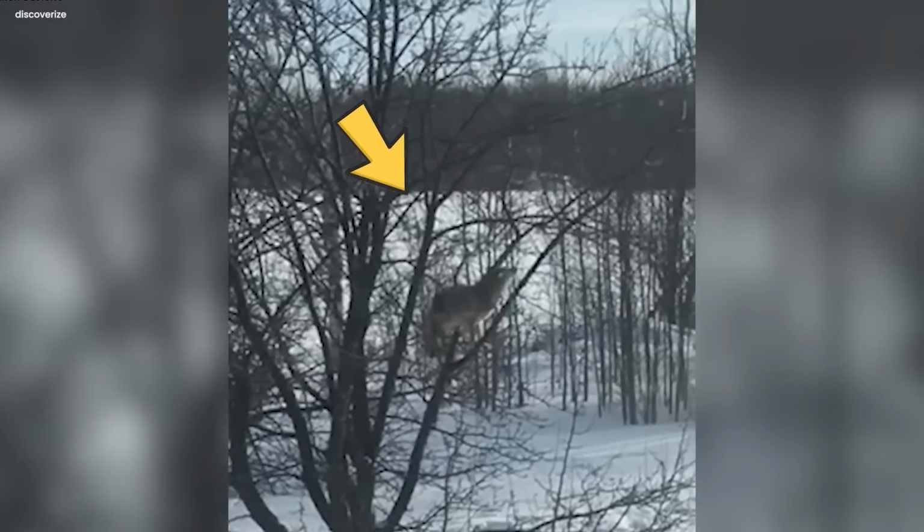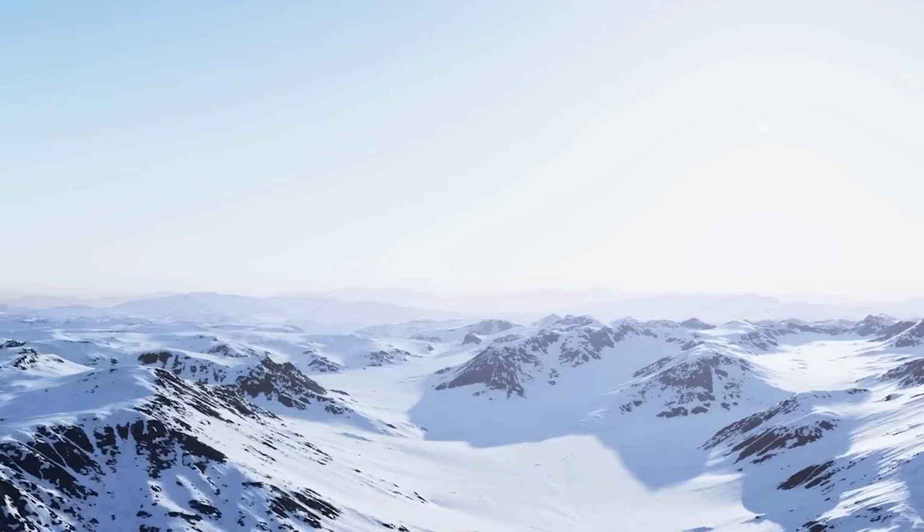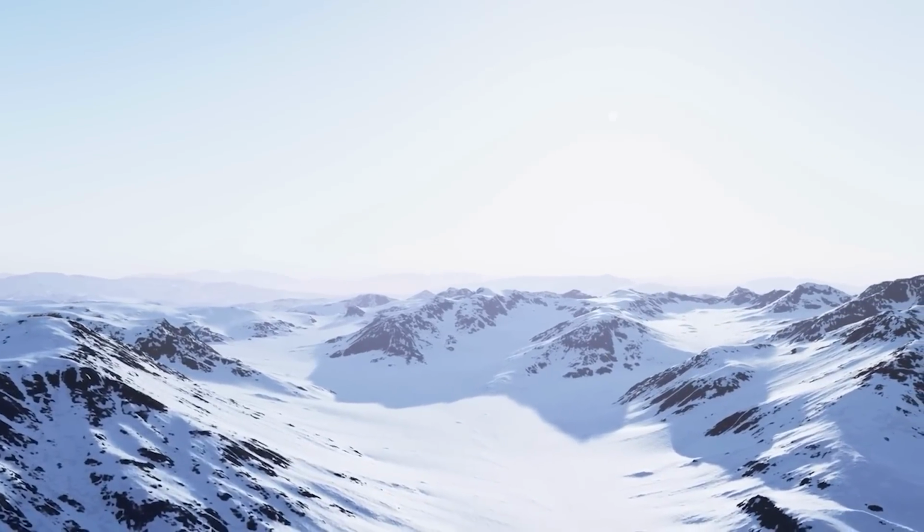The image of this enigmatic coyote has sparked a lot of interest and wonder. People are eager to understand this mysterious behavior, hoping it might reveal something new and fascinating about these creatures we thought we knew so well. The snow-covered mountains seem to hold more secrets than we ever imagined.